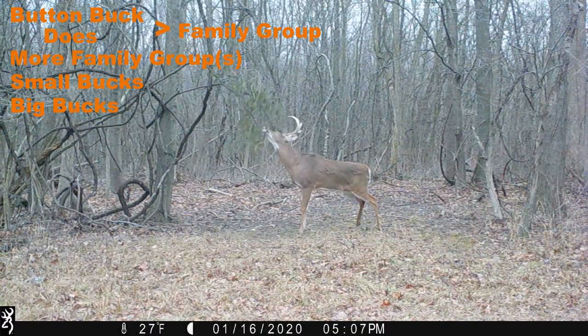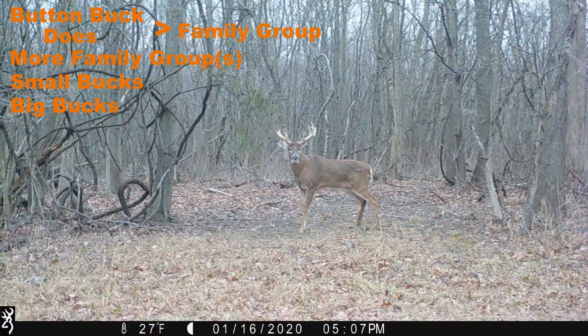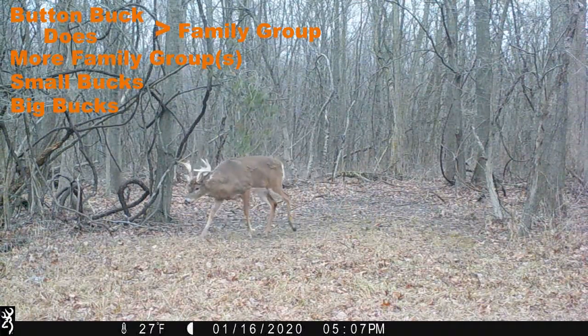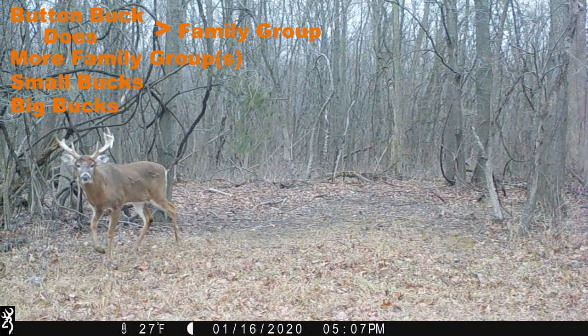Now, he's a little early on this particular date. This is probably a solid hour before sunset, but he's going to be that last one to come through. So you've really got to plan to be there right at that last sliver of legal light, and that's your best chance of getting a big old mature buck to come through.